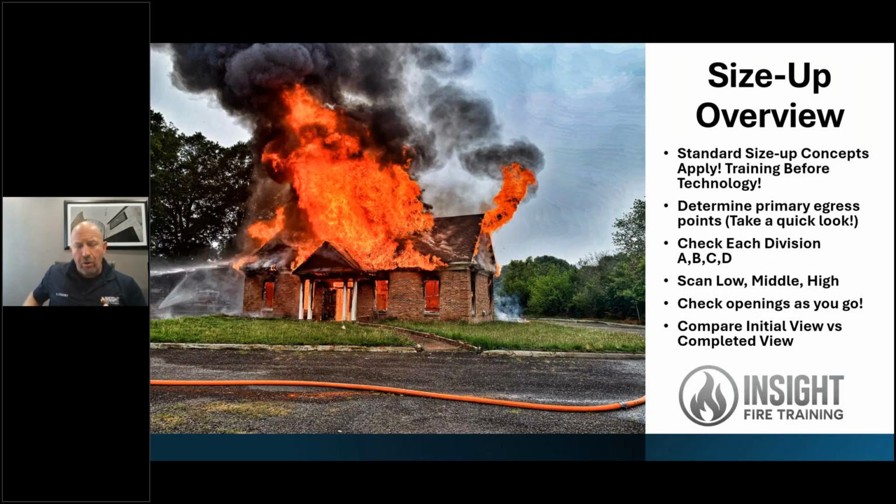we're going to scan the building low, middle, high. I was taught to scan high, low. We don't do that anymore, and we don't even teach that anymore because it's problematic behavioral wise, scientific wise, and causes major problems. A lot of firefighters who look up first don't look down. They miss basement fires. They miss it's a balloon frame structure.